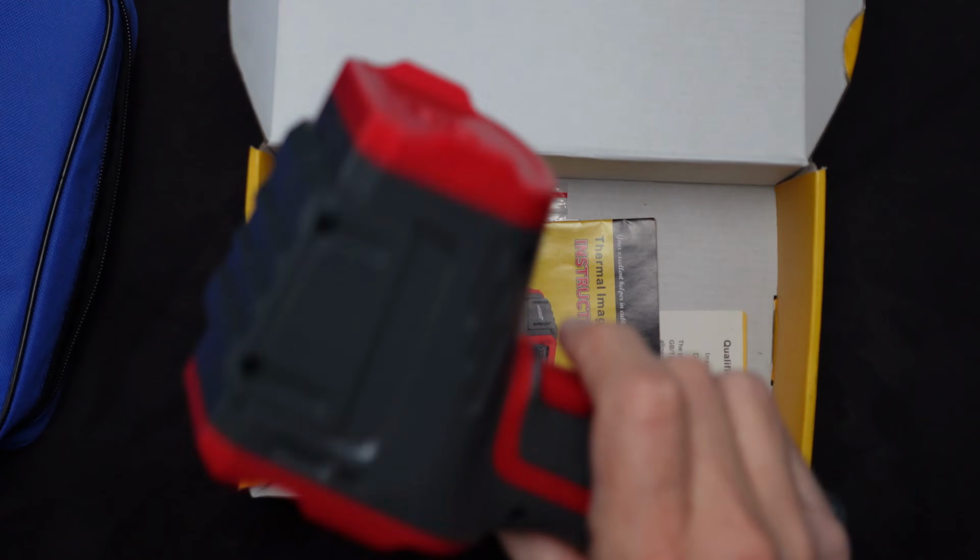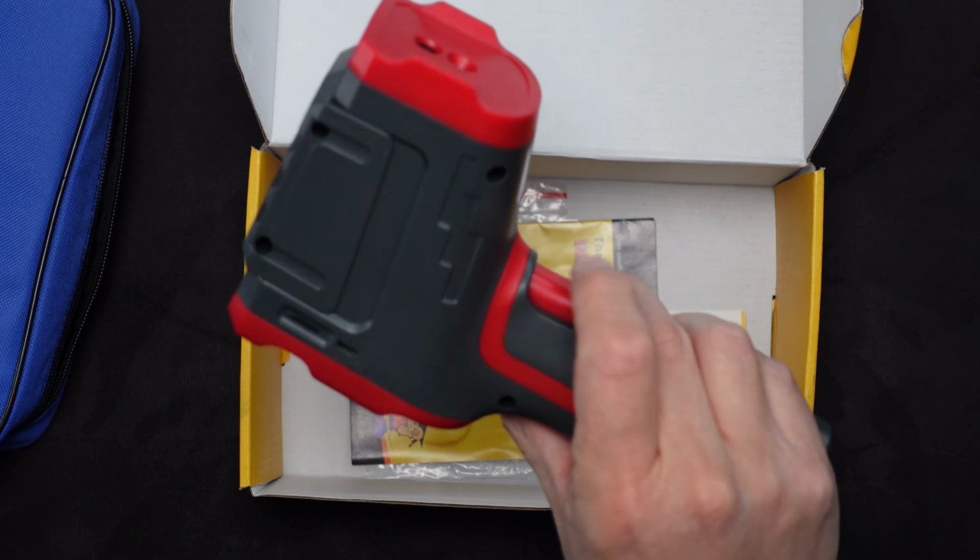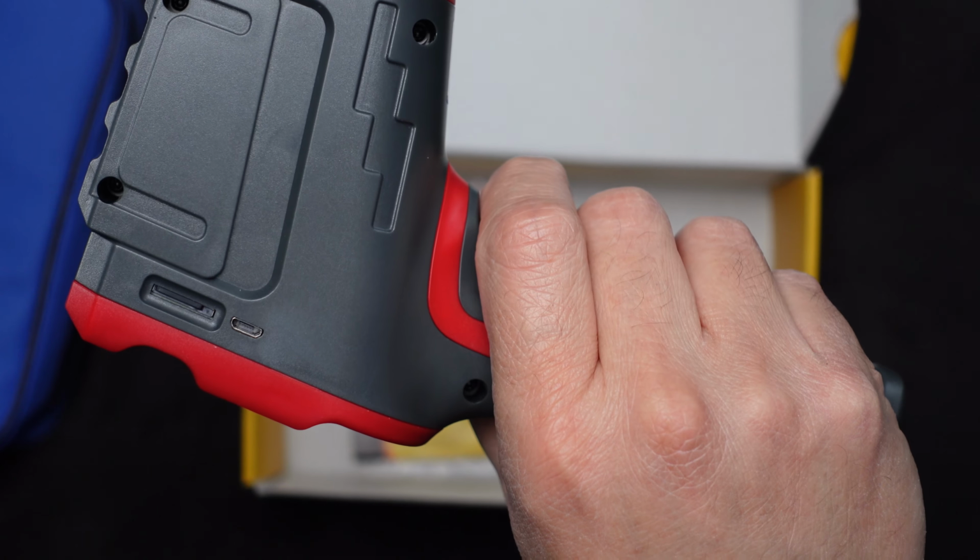You take a picture by pushing the trigger. So the trigger that comes with it right here, that will allow you, when you press it, to take a picture. Okay, momentarily hold it and it's fine. And I'll show you the screen in terms of some of the options with it in just a moment. So let's get started. Let's see what this looks like.